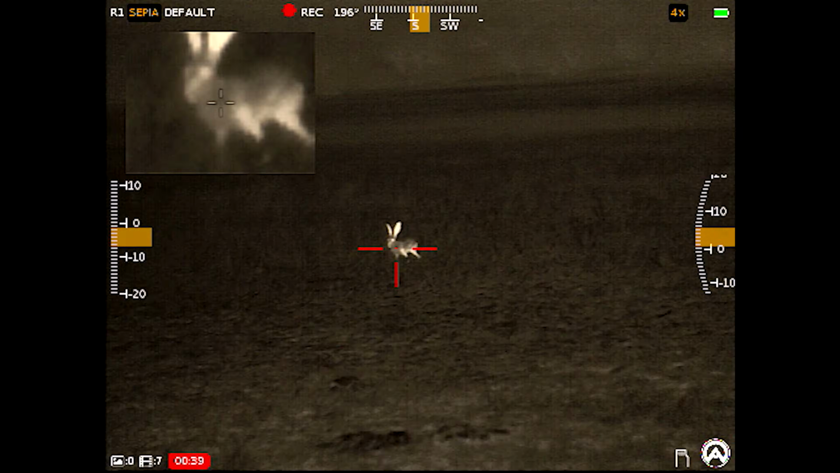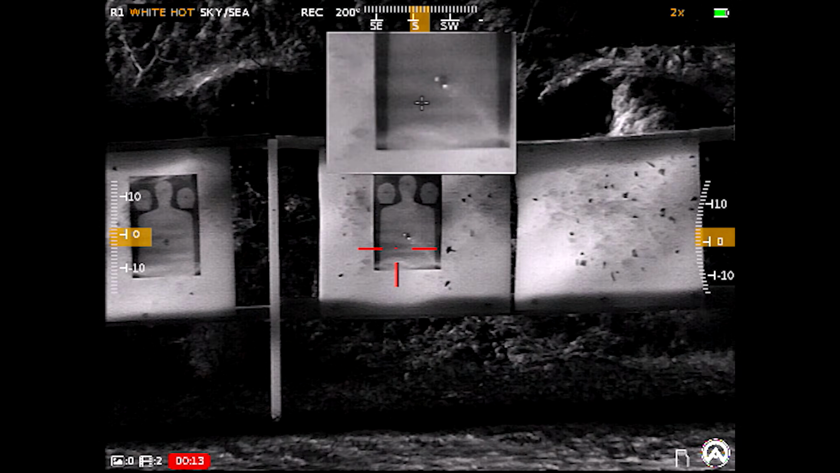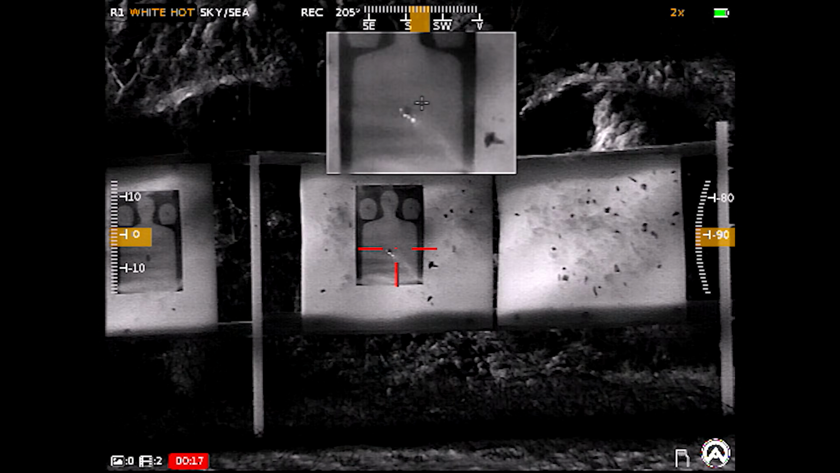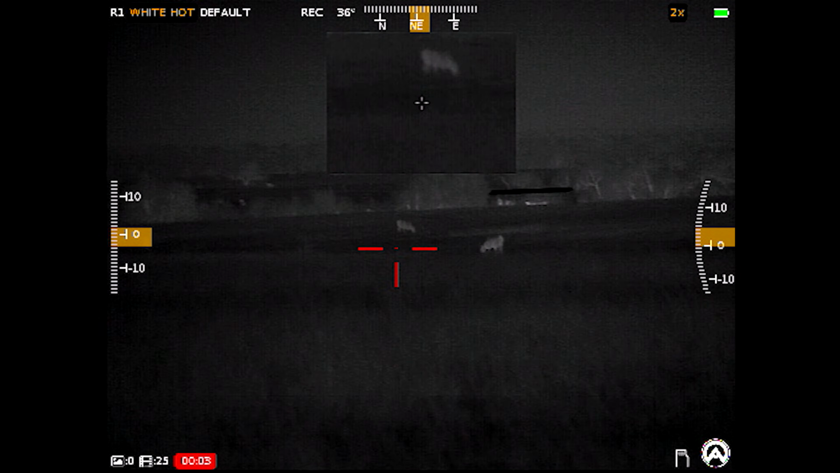Now I do want to chime in terms of the sensitivity of this optic. This is me shooting a paper target during the day, and it is more than sensitive enough to pick up the actual impacts.